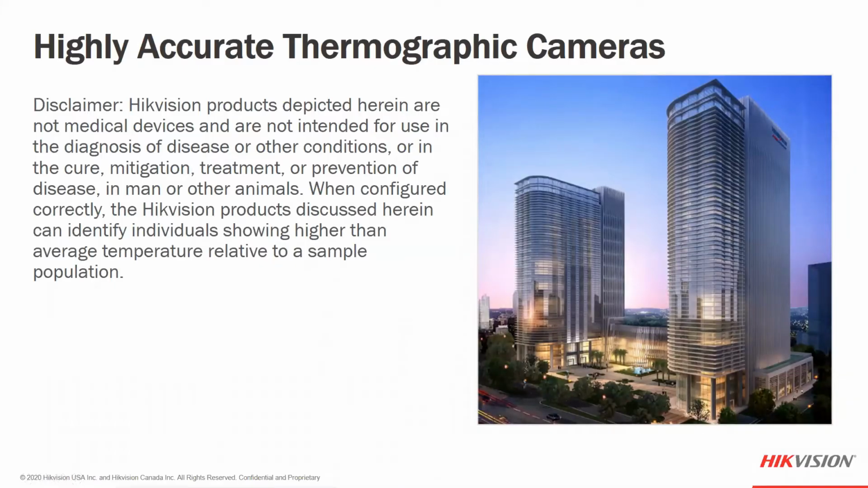Before we get started, I do want to also say that these are HAT cameras, or highly accurate thermographic cameras. They are not medical devices. By definition, the FDA has put out what a true medical device is.